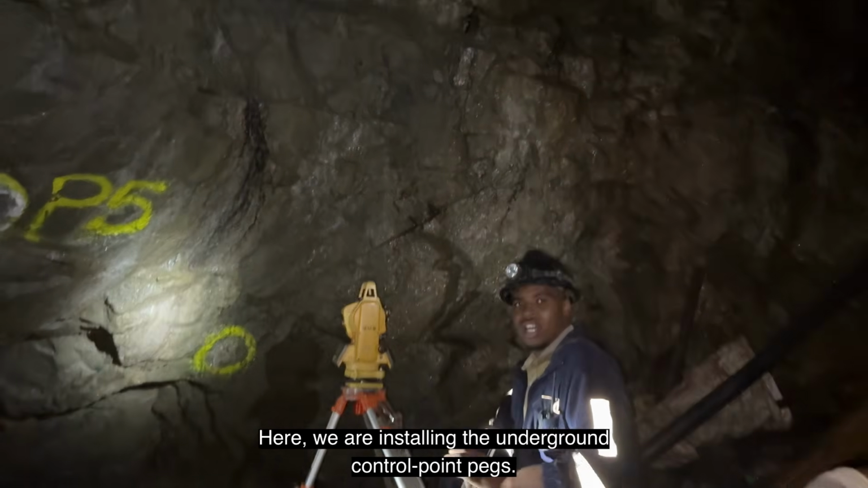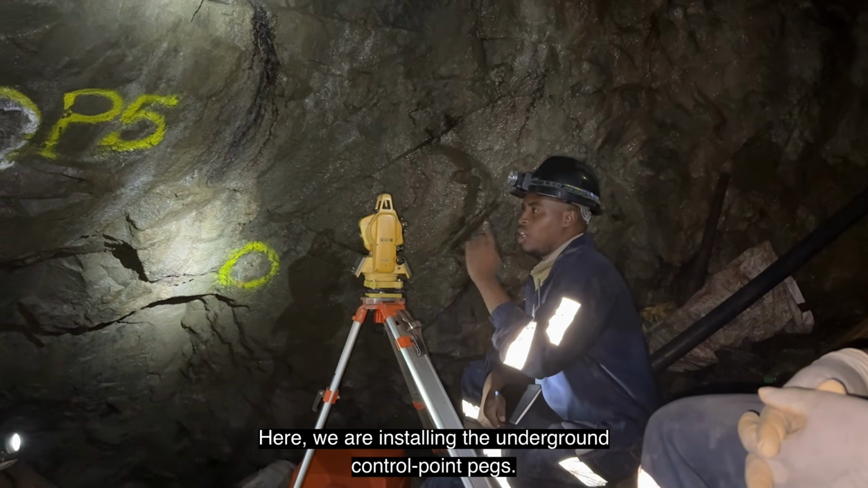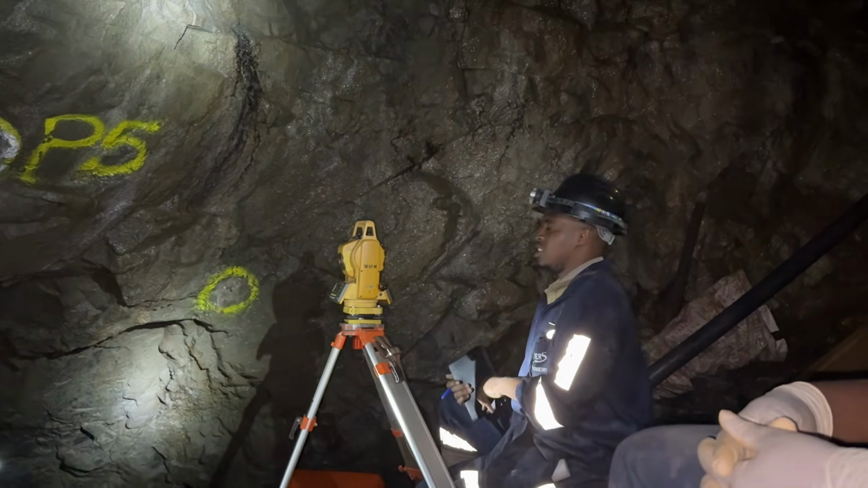Okay, so here we are installing the pegs for the underground. We are installing in the decline shaft and also in the drives. So we will be using this total station.